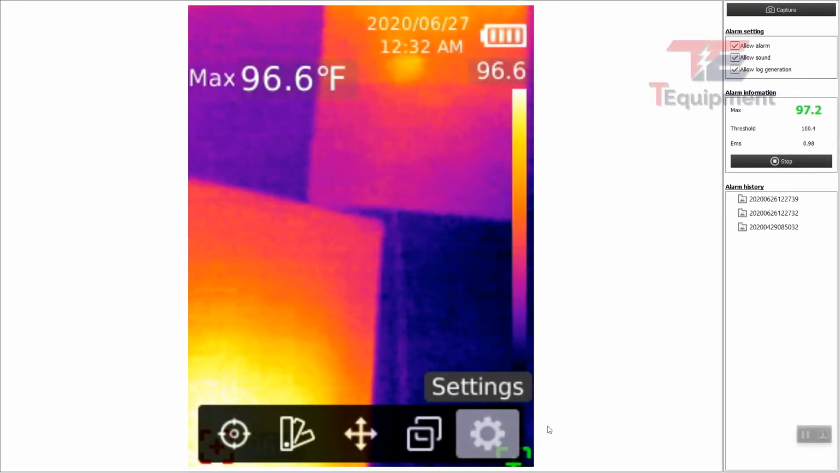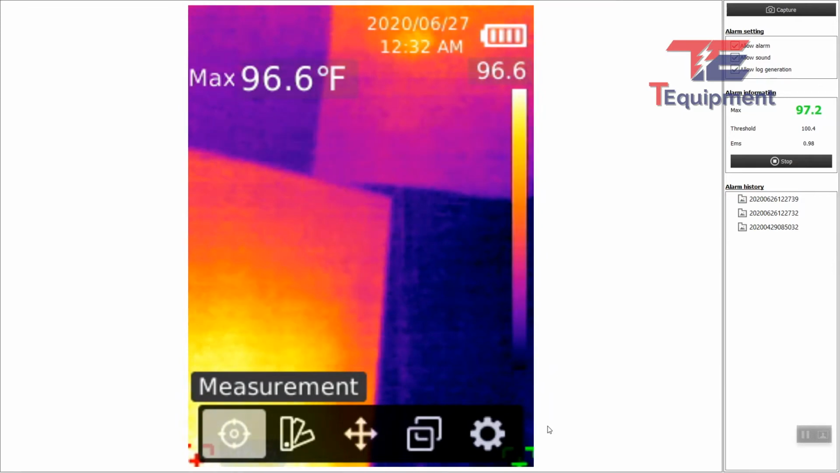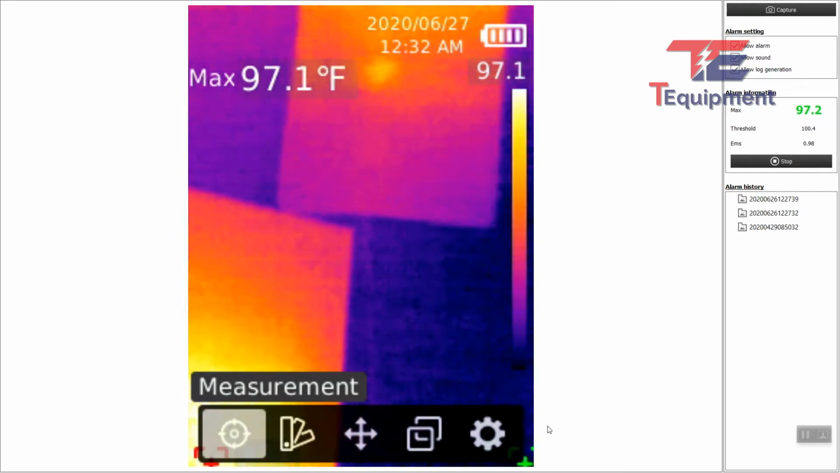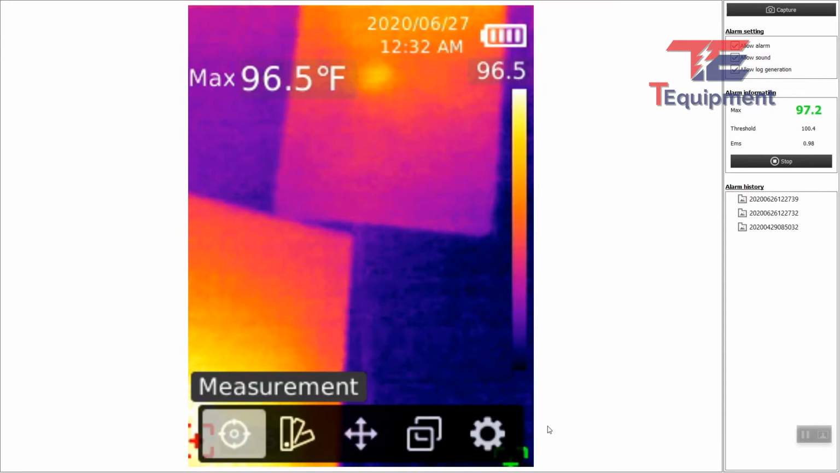All right, so we left off on looking at the settings here that show up on the screen. Again, these are not controlled from the computer application. These are controlled from the unit itself. Let's go ahead and look at some of the on-screen settings, and I'm calling these on-screen because these are the ones that are actively shown on the thermal imaging screen on the unit itself.